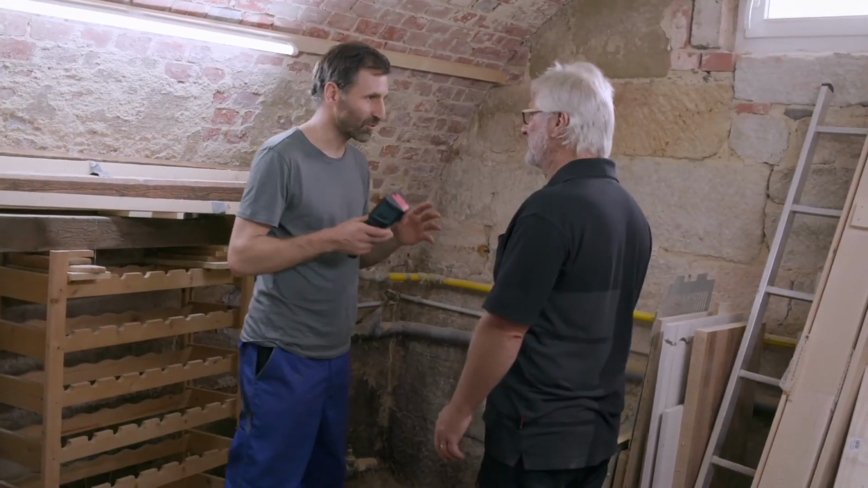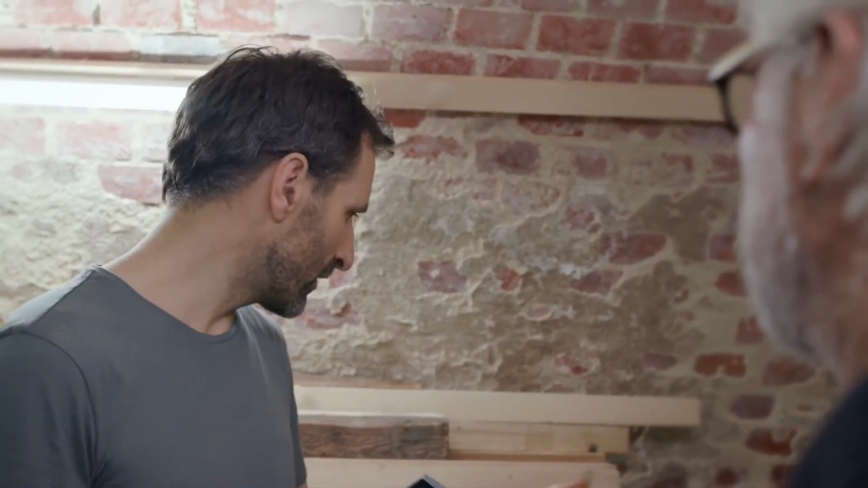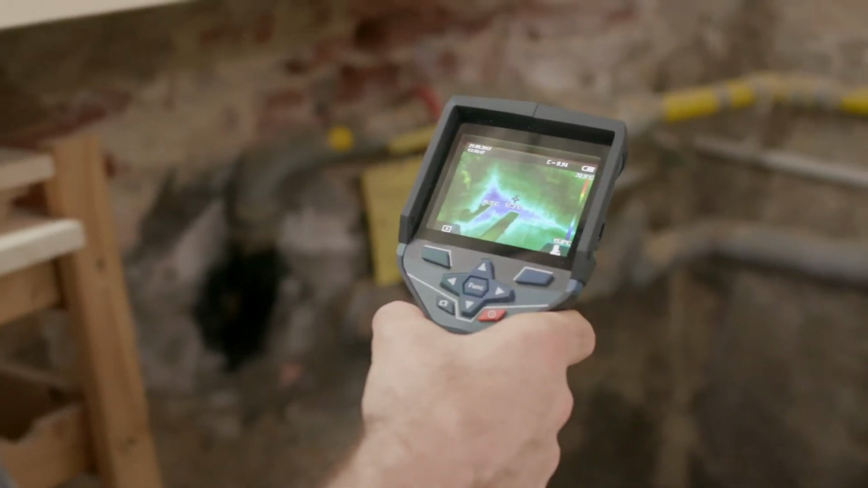Now, Joachim, you might be getting a whiff of something here. Yes, definitely. It smells a bit musty in here. I agree. There's a problem with damp in the walls. You can see it in this corner, for example. Oh, yes. So now you know what to do.